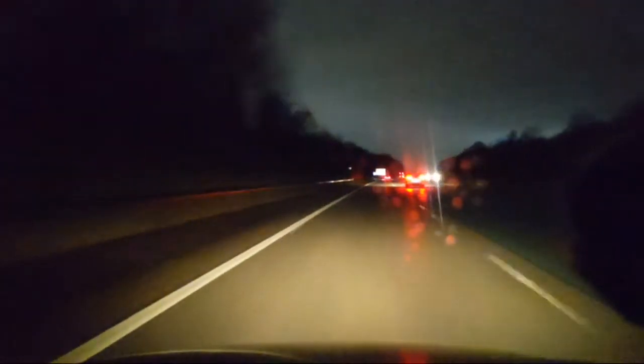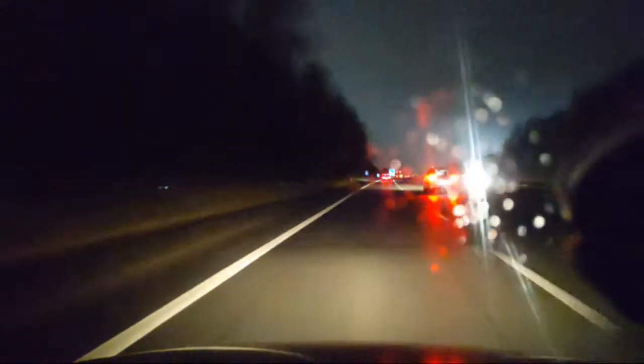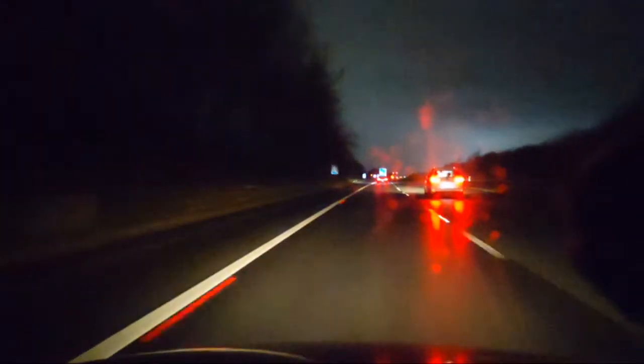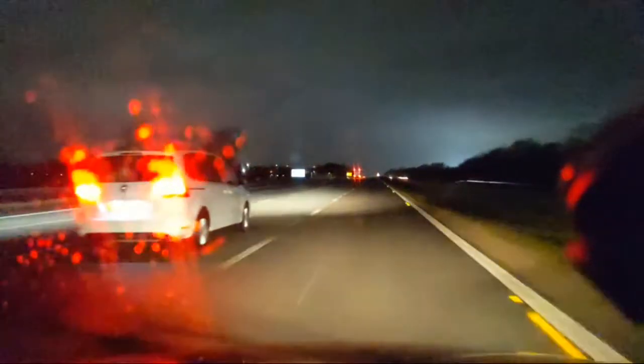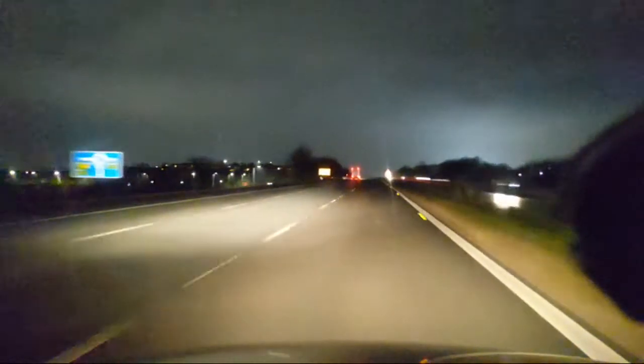Right, so we're coming up to the next car that's been driving in the middle lane for miles. To be fair, when I overtake it, they'll be overtaking that lorry, I would have thought. Or maybe just this car. I thought it would get to the lorry first. Some typically appalling driving there from this vehicle. Just stuck in the middle lane for no reason whatsoever.